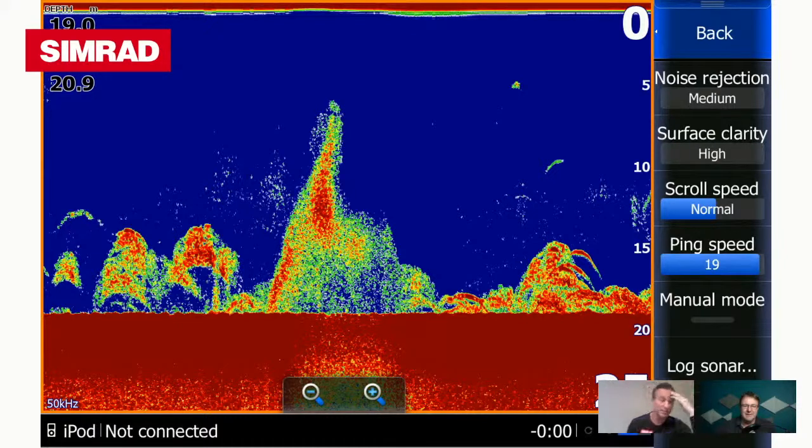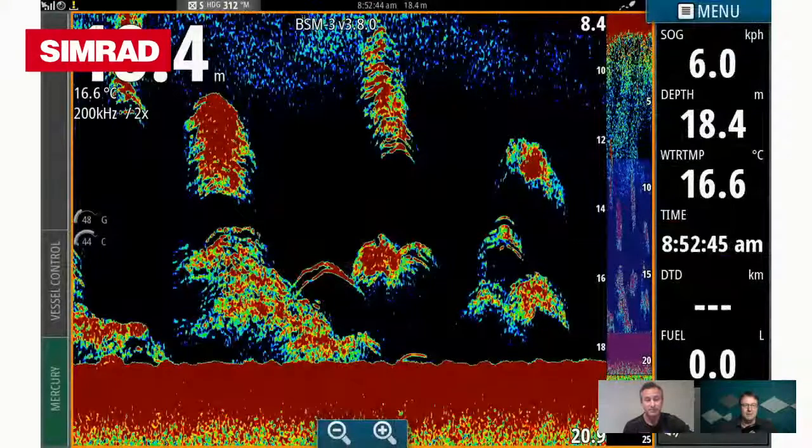And this is the thing with Port Phillip Bay. The fish move around like cattle in a paddock, so you need to be prepared to move with them. Yep, absolutely.